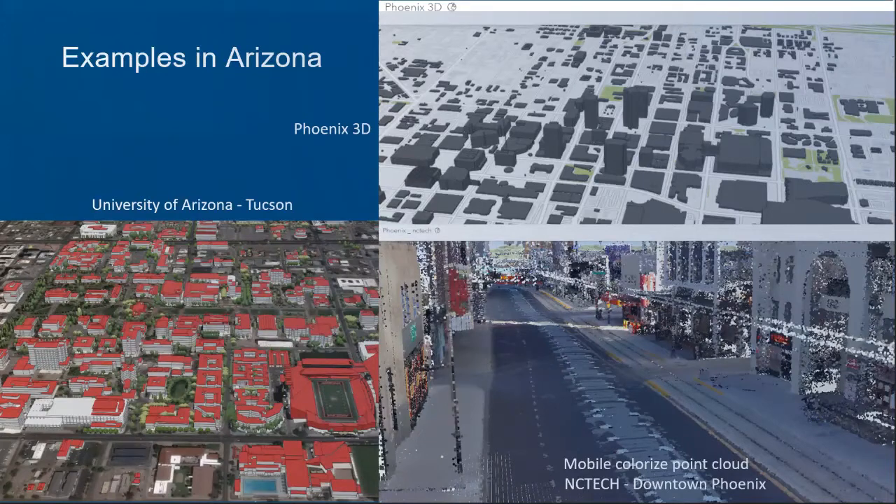And it doesn't look all that bad, but a lot of those buildings are fairly flat compared to what they should be. I also found the University of Arizona in Tucson, and they actually had a base map that was very well developed where they have the floors in the buildings, they have the roofs, they've put a lot of work into that, and also the tree extraction and trying to get their trees right for the different symbology for the different types of trees that are on their campus. There's also a mobile colorized point cloud from NC Tech that was out there of downtown Phoenix, where it's actually showing mobile LiDAR from the ground. And I thought that was really neat, where you can take that and actually bring it in with other data sets to show that.